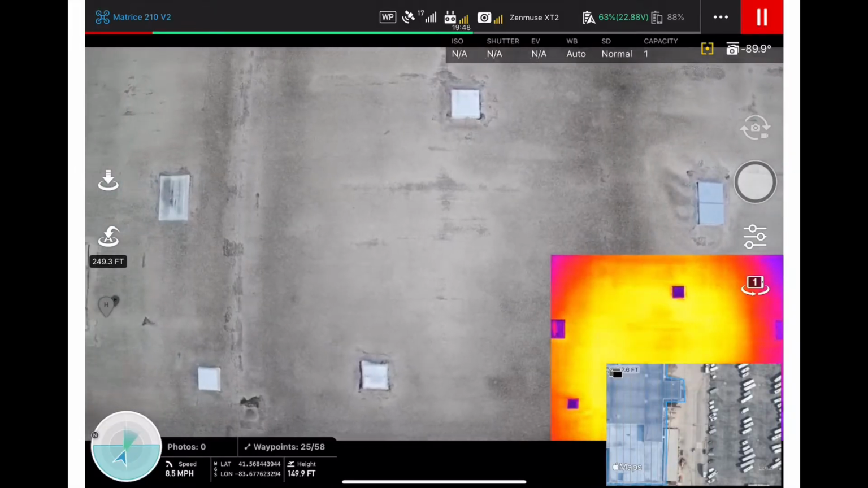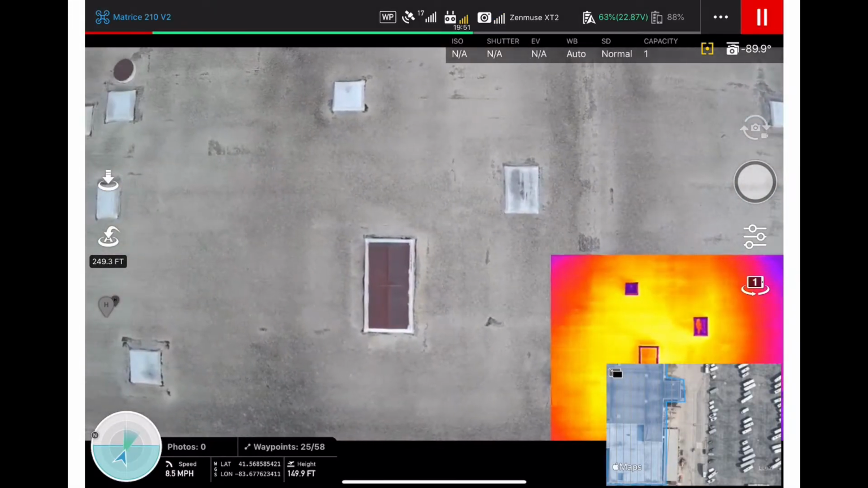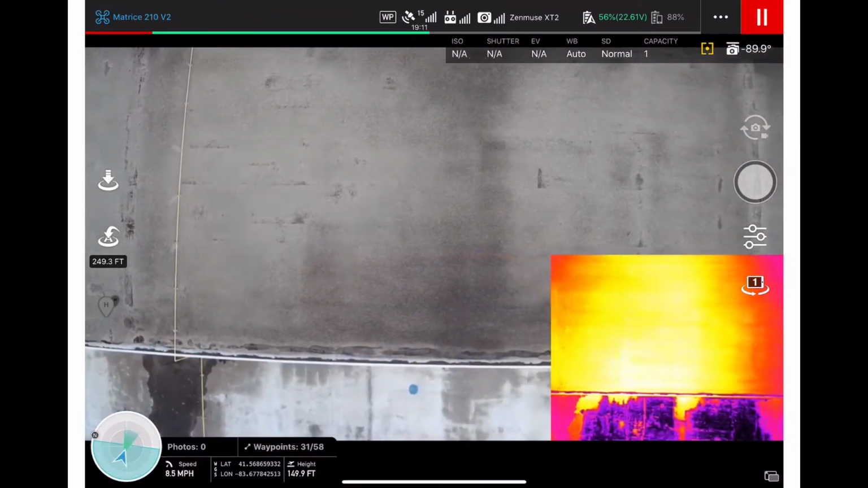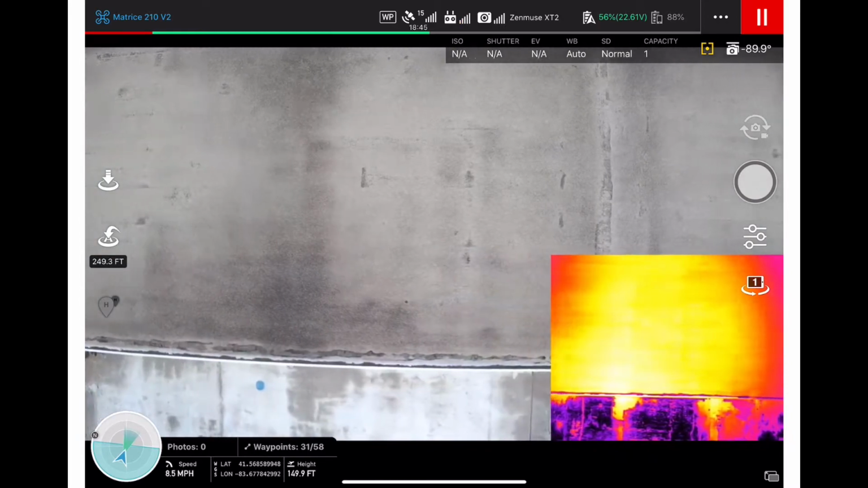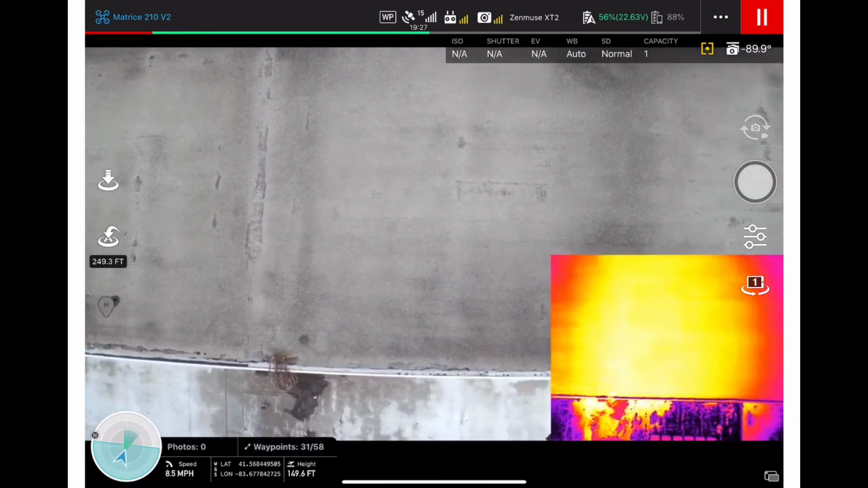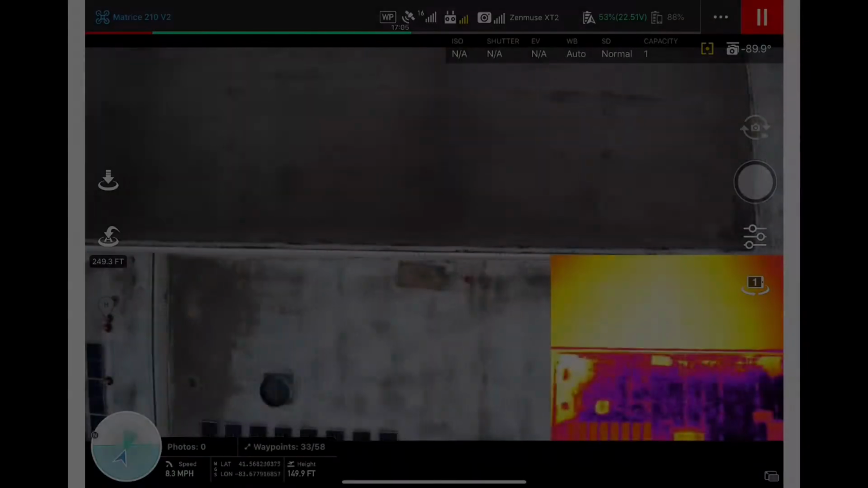So here we're looking at a large rubber roof with multiple penetrations, with the thermal on the right corner here. And you can see all the different color variations. This is where there was or is ponding water. Based on the thermal, it looks like it's just dry and dirt sediment. You can see how the edge is a different temperature than the rubber.